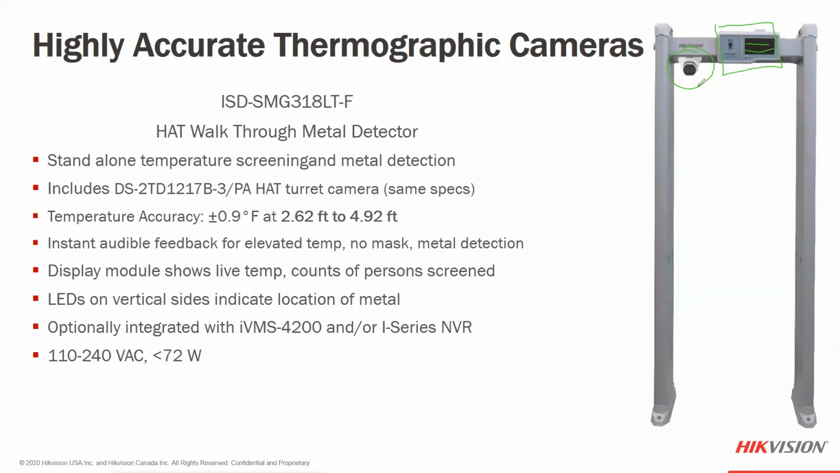The camera will be linked to your iVMS 4200 software, and all of the configuration for the types of metals and so on for the metal detector can be done through this LED touch panel on the screen. Again, we're still looking at the plus or minus 0.9 degrees Fahrenheit accuracy level. It is the 3 millimeter camera, basically the same camera. So this can also be interacted with the 4200 I-Series NVR, and so on.